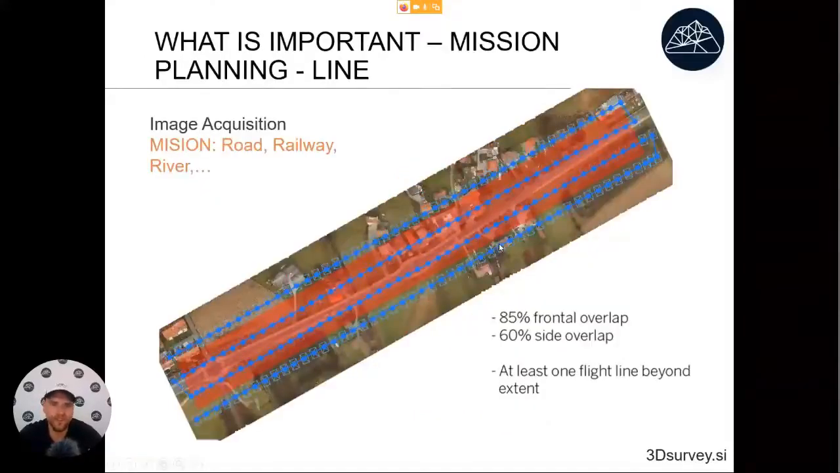For longitudinal objects like roads, railways, something like that, it will be similar. Here it's important to always use a minimum of 3 lines. Sometimes people fly and they just make one line like that. In that case, you don't have any side lap, you only have overlap, and that's no good. So always you need a minimum of 3 lines. If you use 4, start at this point, fly like that, and the drone will come back to you. So it will not take much longer than 3 lines.